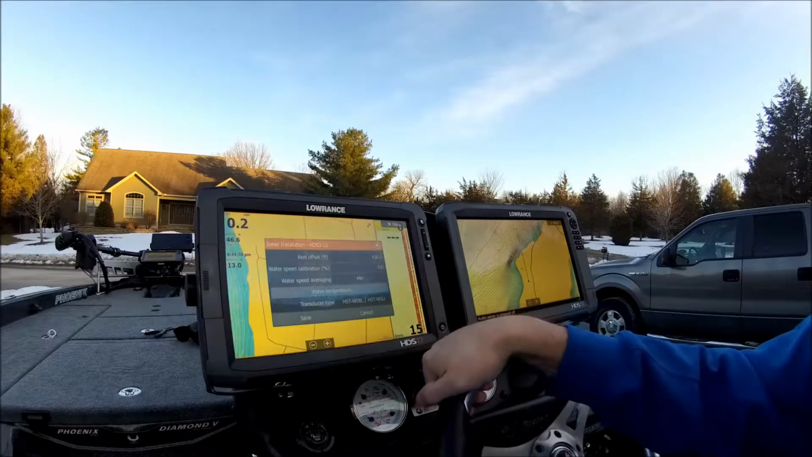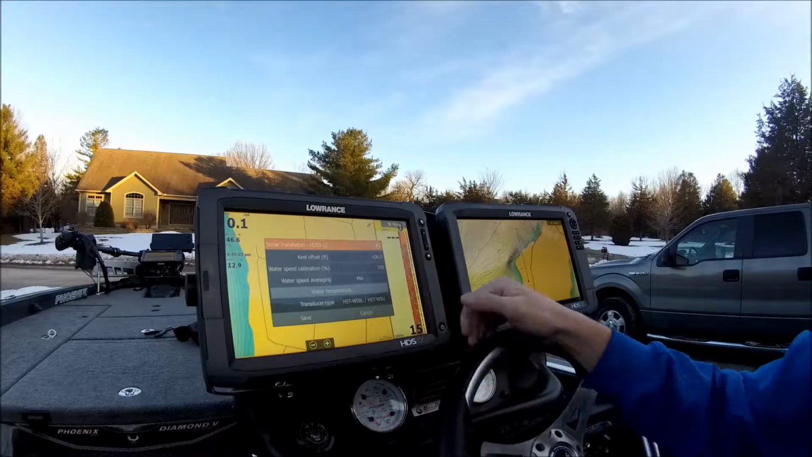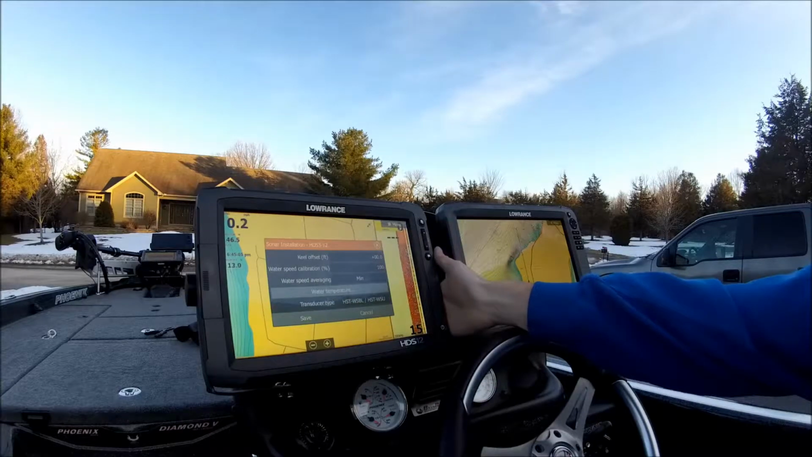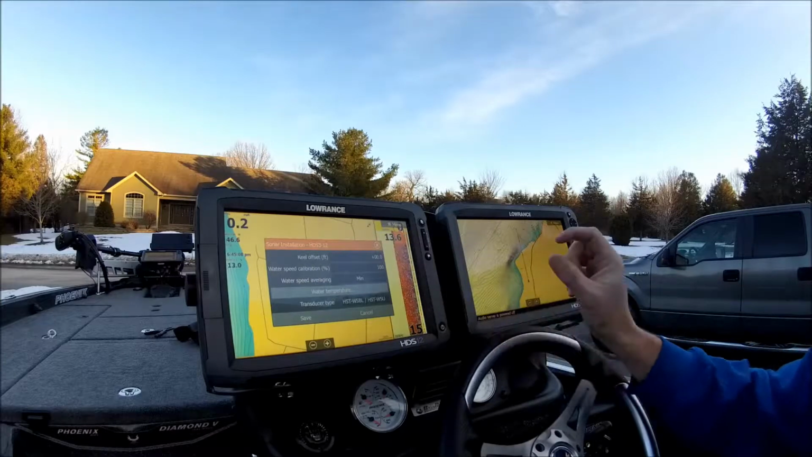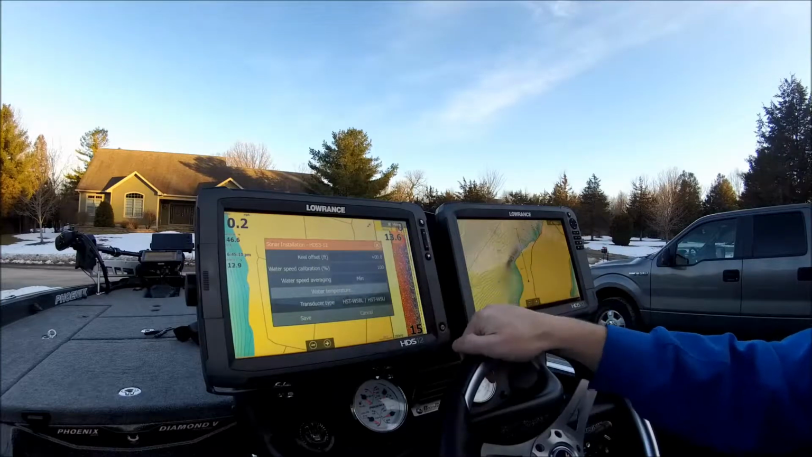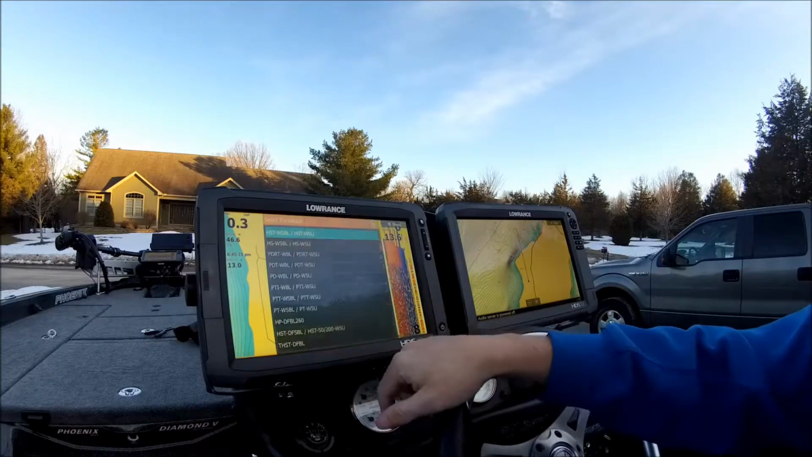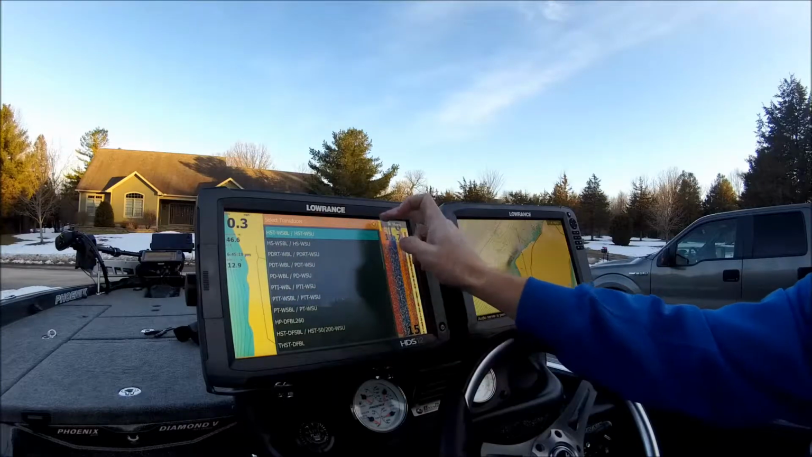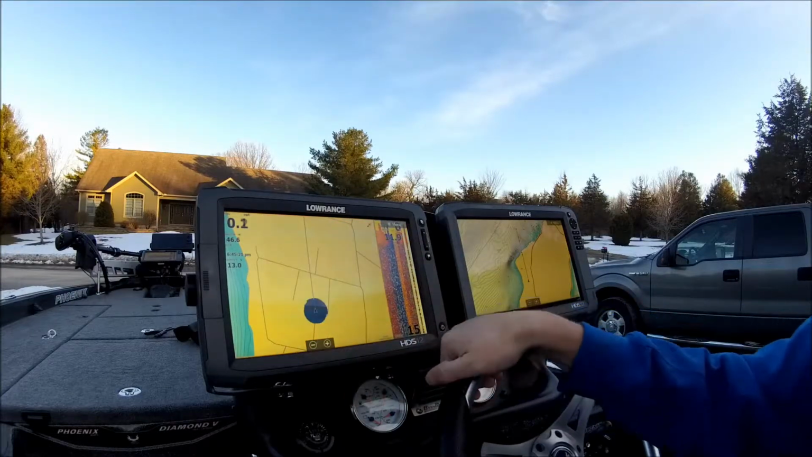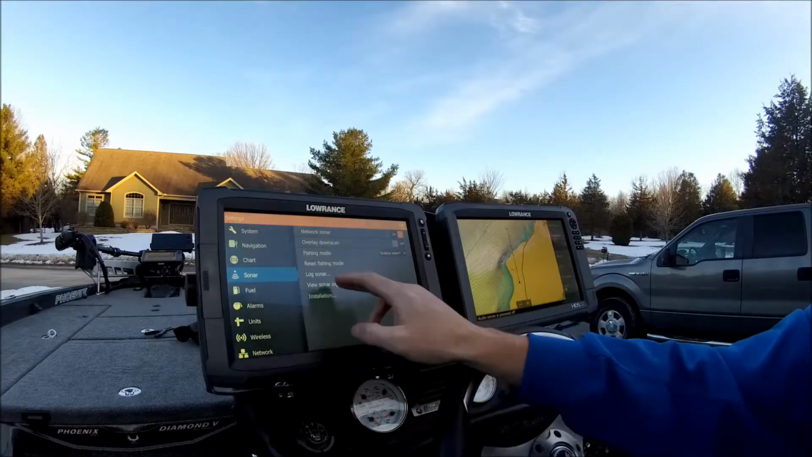Come down here into installation. My transducer type, this is very important. If you look at the transducer cable where it connects into the unit, you'll see a little silver tag, and on that tag it'll have a name. This one is HST-WSBL, so that's why I have that selected. You hit save.